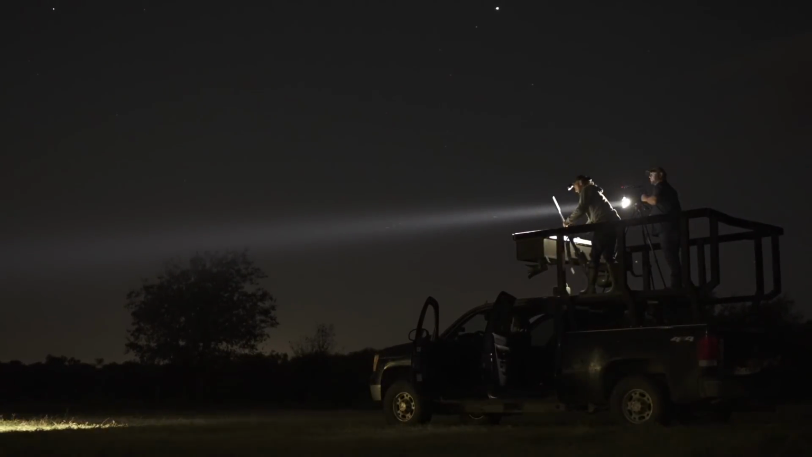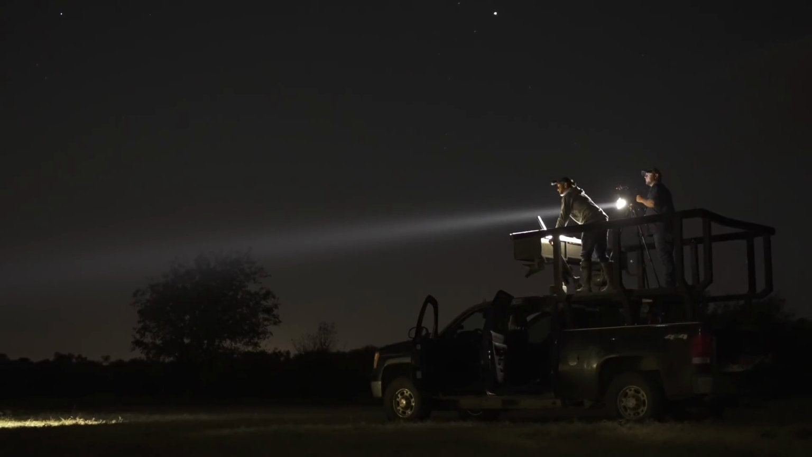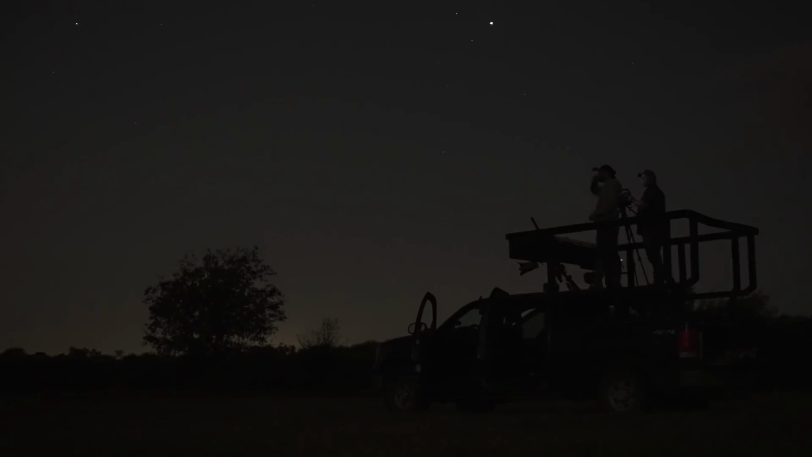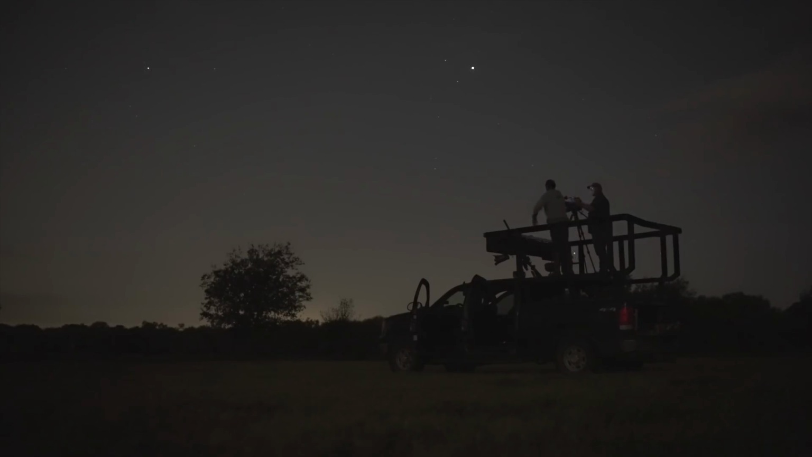We had 2 coyotes 30 yards from the truck in the same frame. That was pretty good stuff. I don't know that we've ever done that. 30 yards from the truck in the same frame. And those coyotes had us pegged when we stopped this truck. Were they leaving at one time?